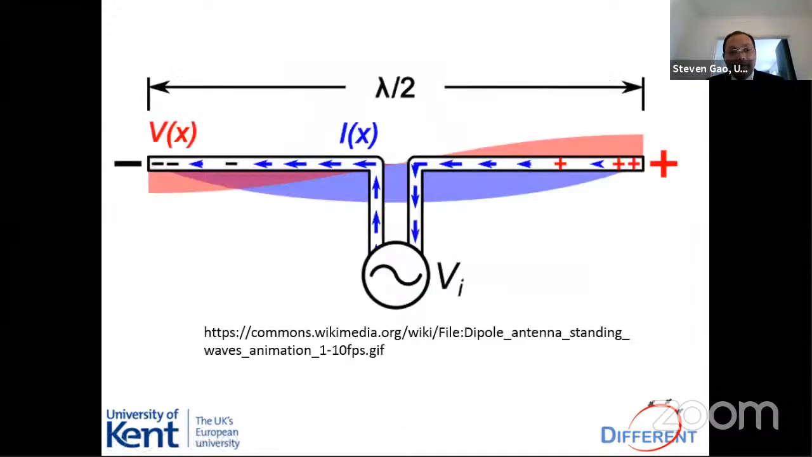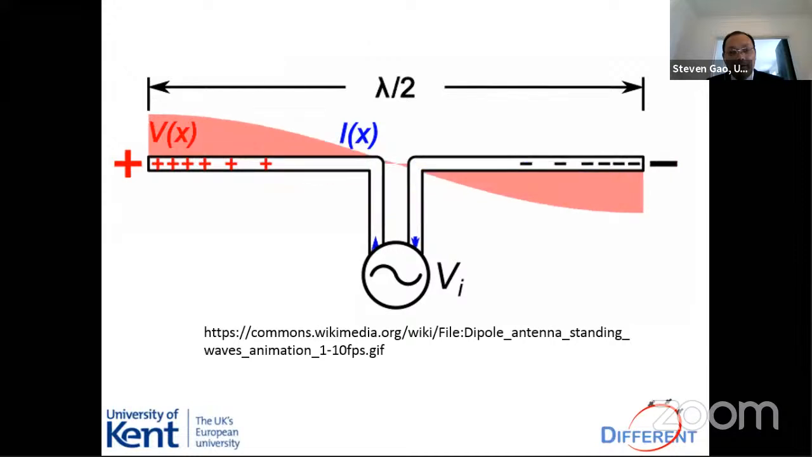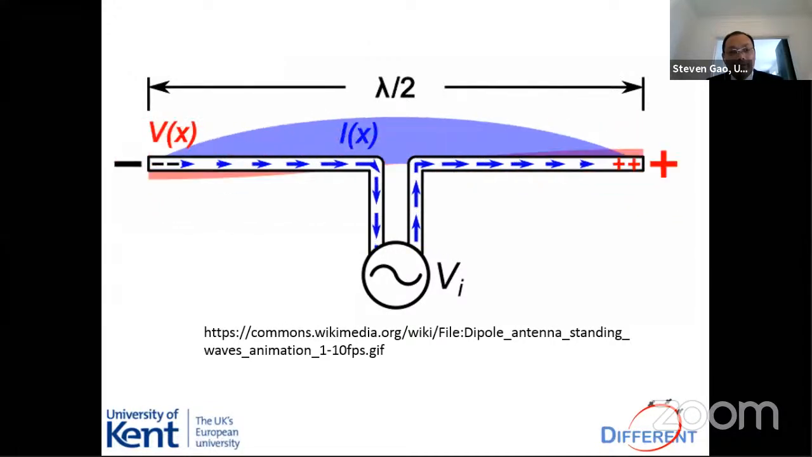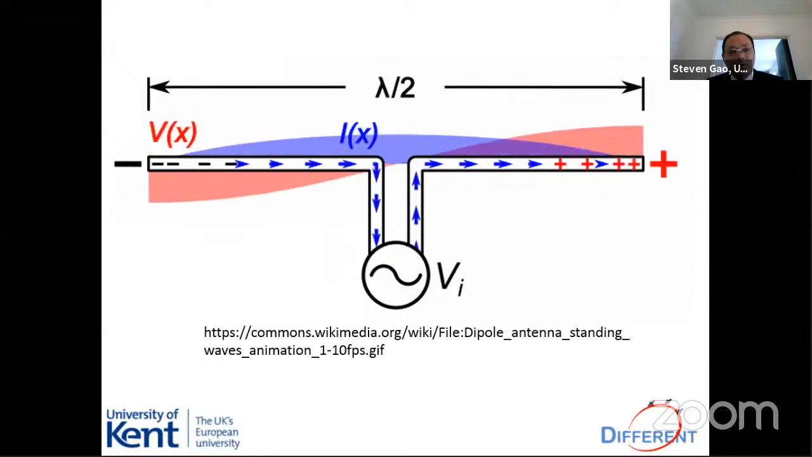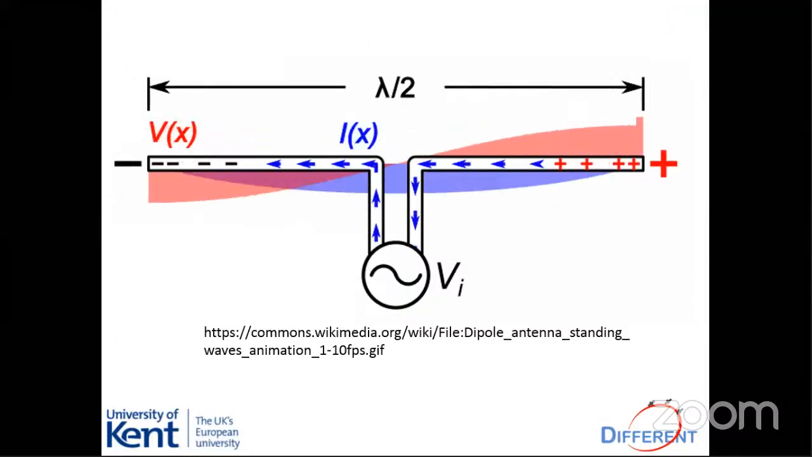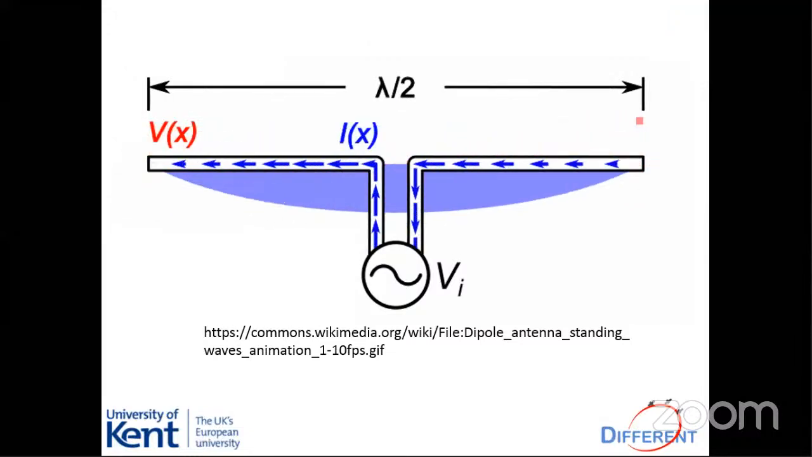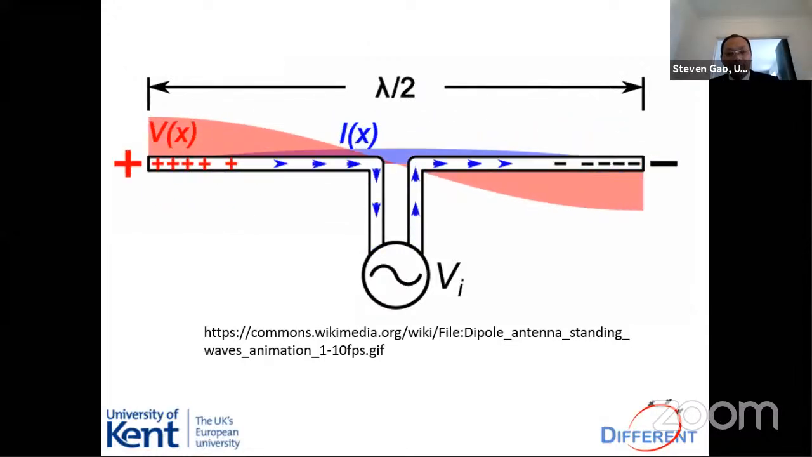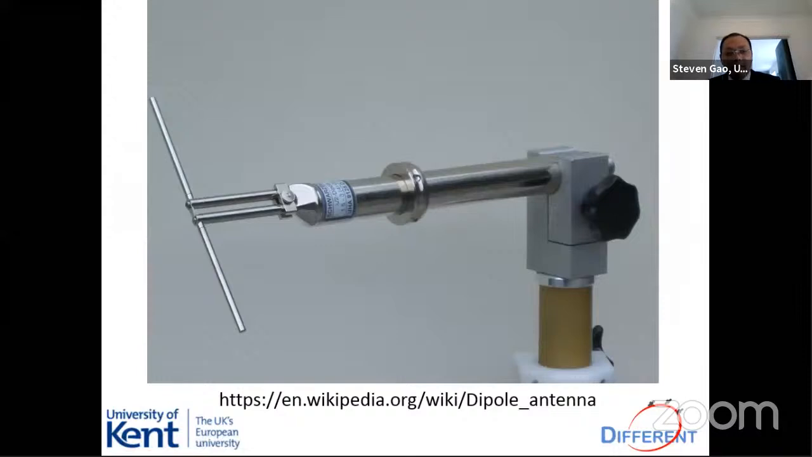This shows the current distribution on a dipole antenna. You can see current flowing, and also you can see the electric field distribution on the dipole antenna. Dipole antenna is very simple. Let's say it's the most basic antenna, but it's very popular. This is a photo of the dipole antenna. You can see the left side is a dipole, then the feeding structure. The dipole, as we said, has a length of lambda over 2, half a wavelength.